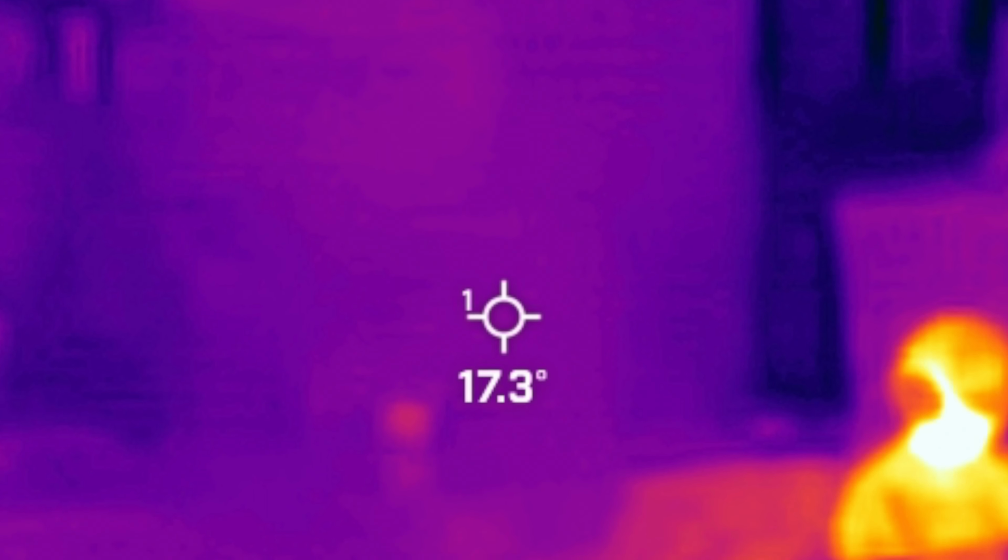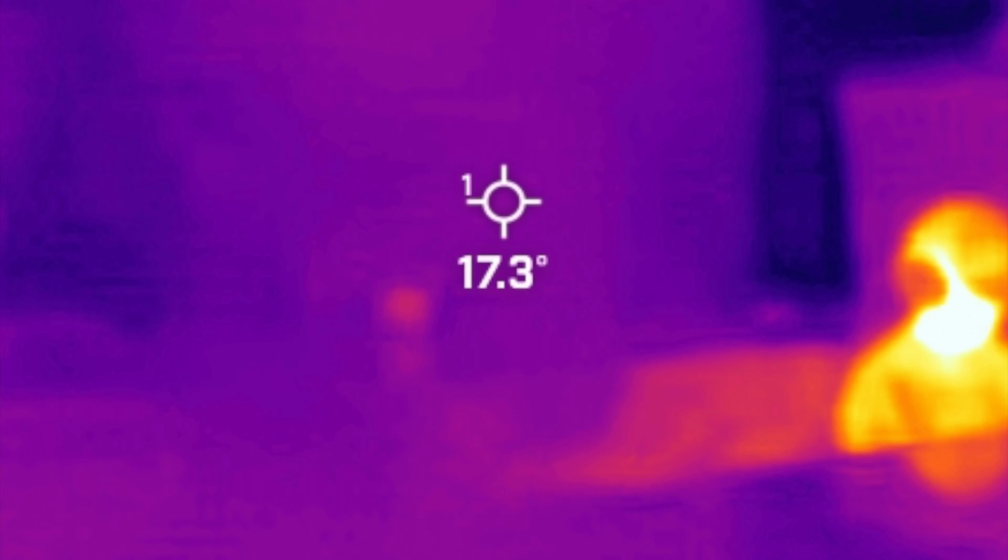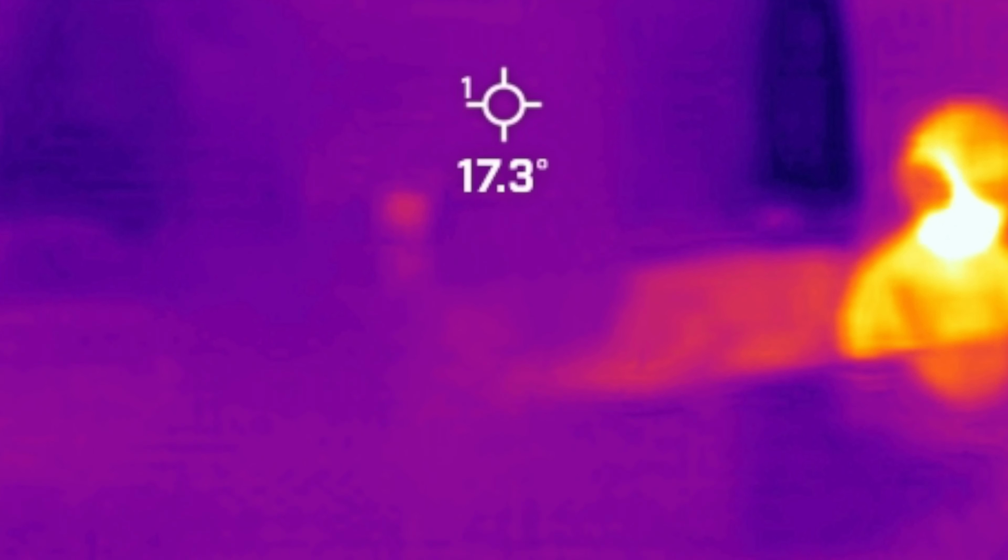Jason, this photograph has truly been something that has not left either of our minds, I can say safely, for the past month. The evidence that we have to support the paranormal activity in this room and really to back up this anomaly that was captured on the FLIR is incredible. Yeah, and one of the very interesting things about this is that it hasn't just been one of us getting this evidence. It's been the entire team.